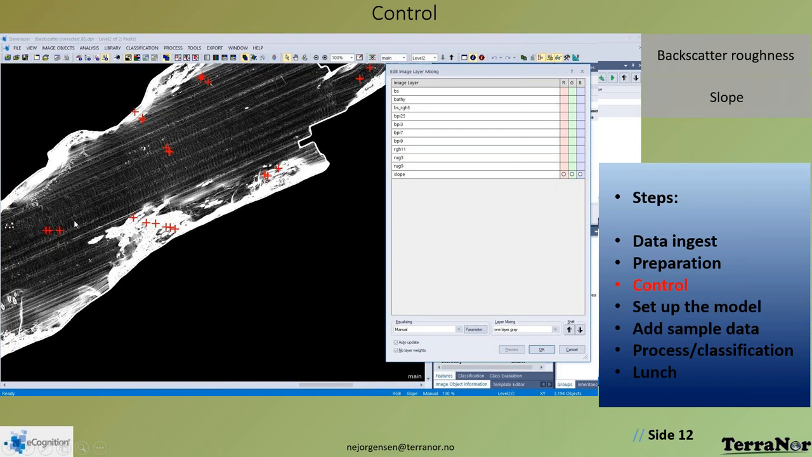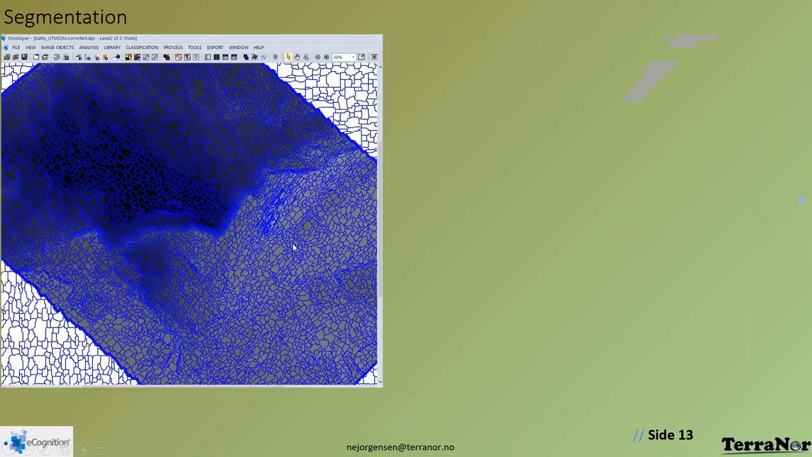But if there are major values here, you maybe want to look and do some filtering on your slope as well. And just check. So this is just checking. And now we can use it. So we're done checking. And then next step is do segmentation.